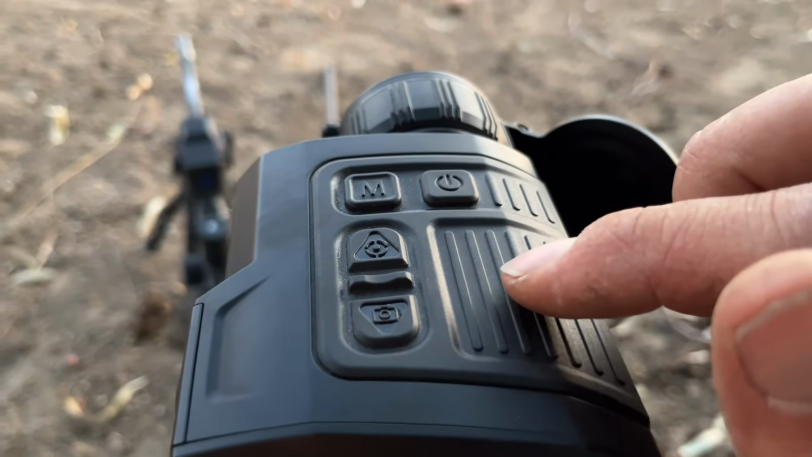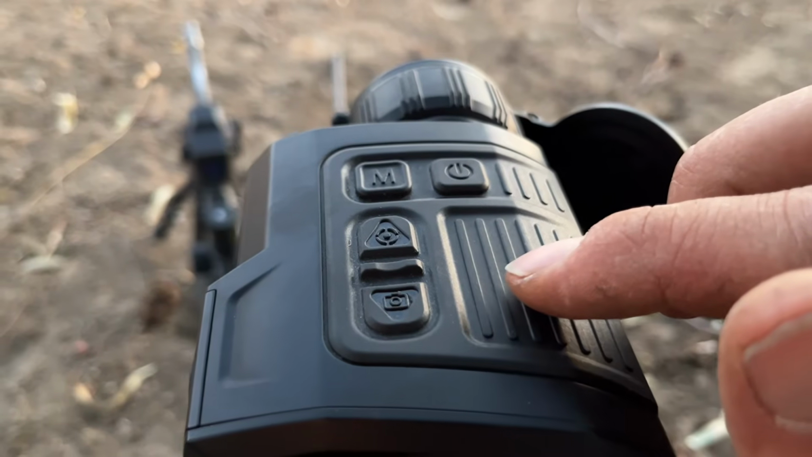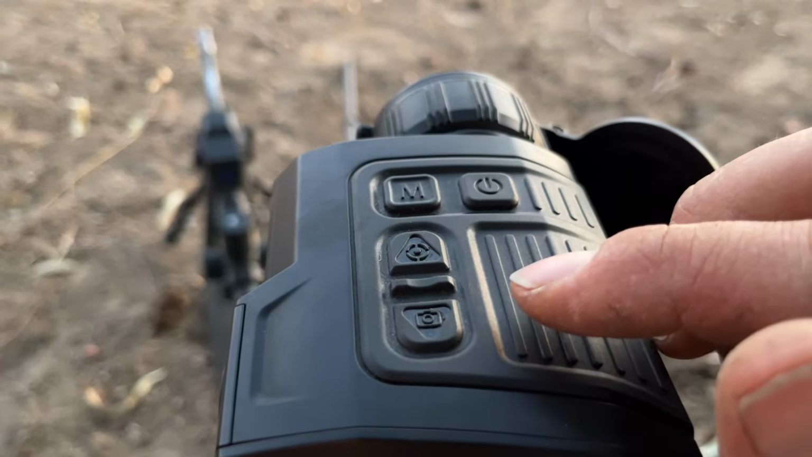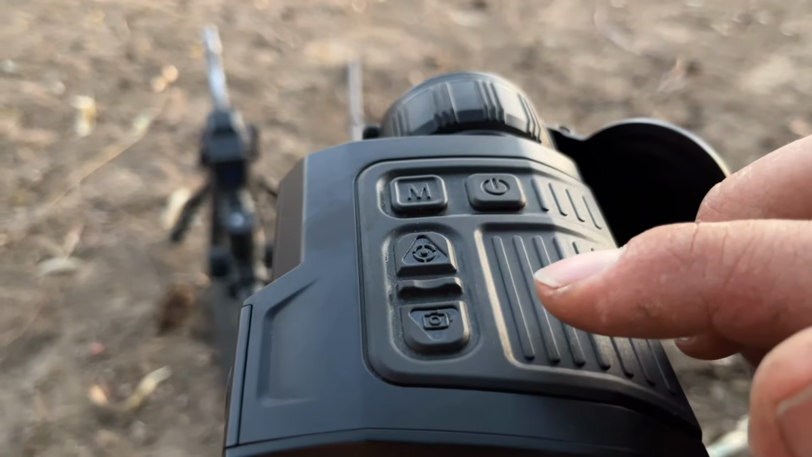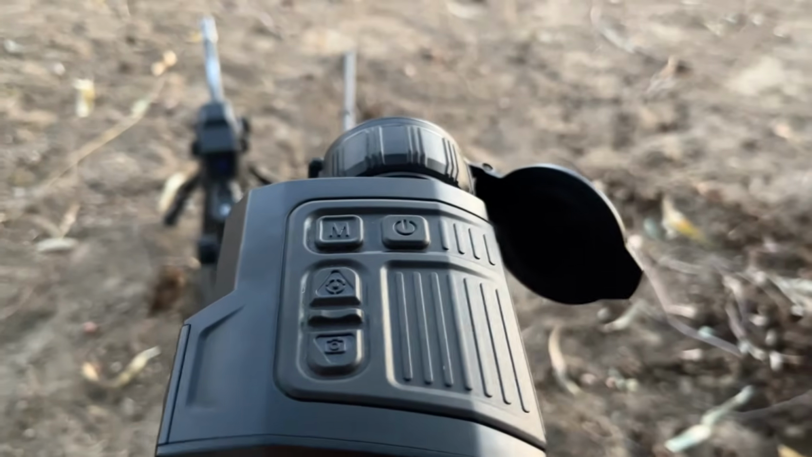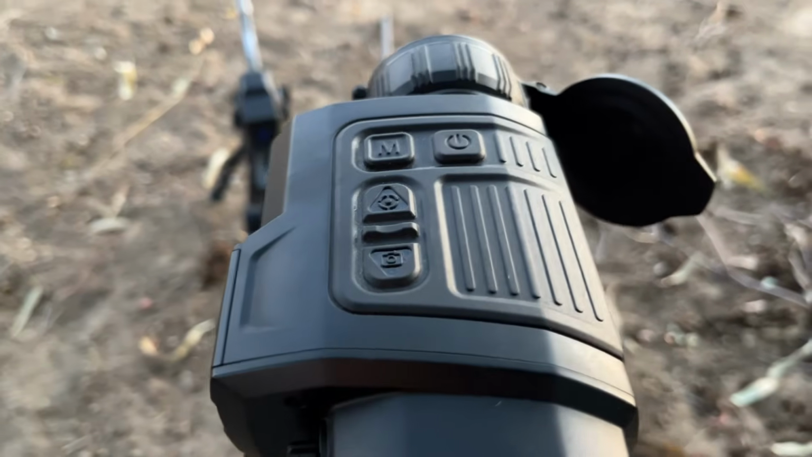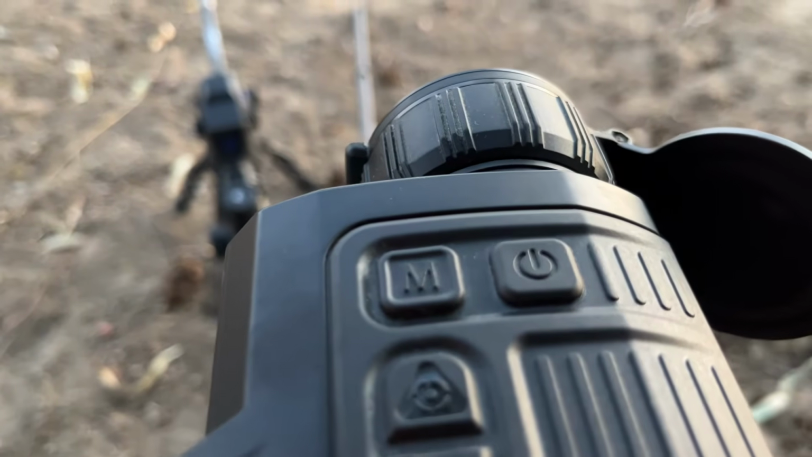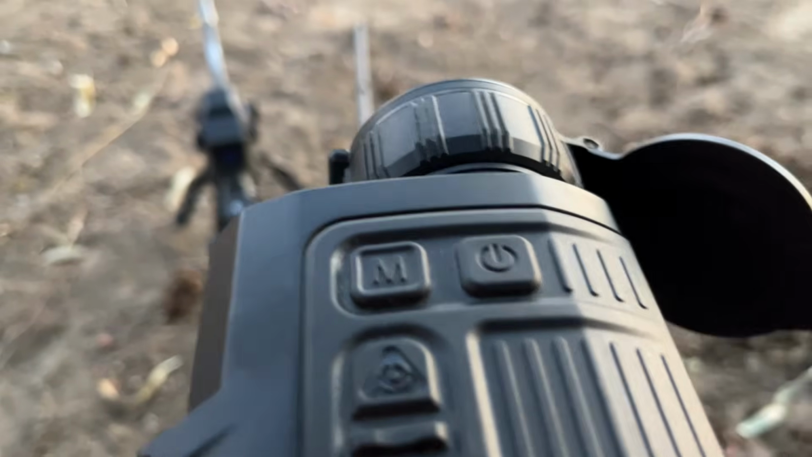bottom, which I find is useful sometimes, especially if it's a bit hard to look at your target and keep your eye on the target as well as looking at the bottom of the screen where it just shows you distance. So I find that's not too bad. But anyway, we'll go into here.